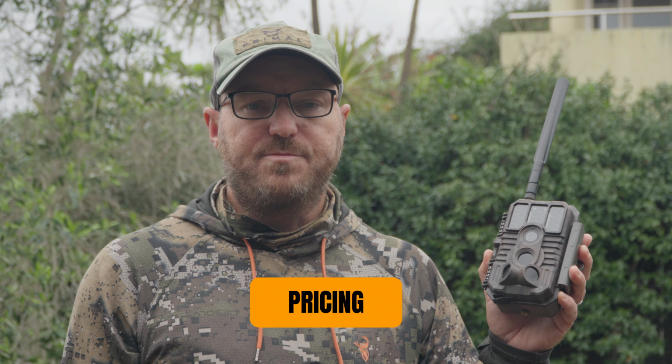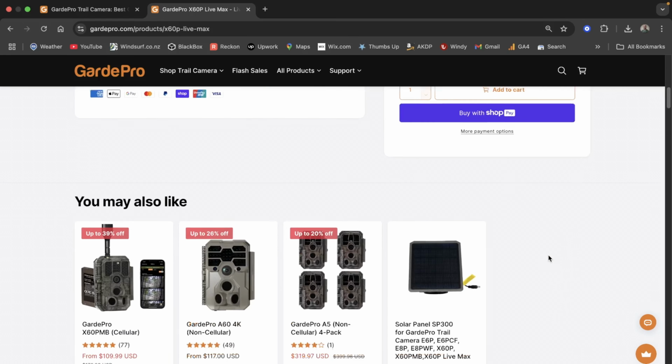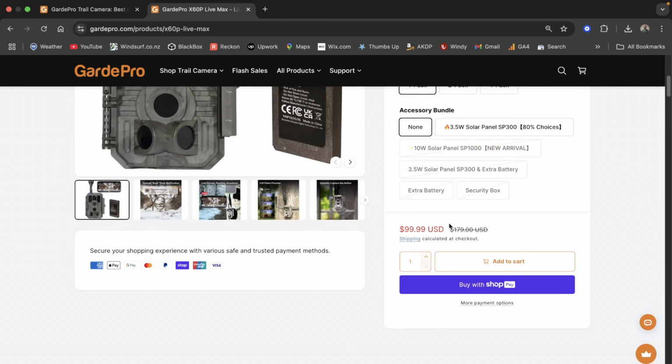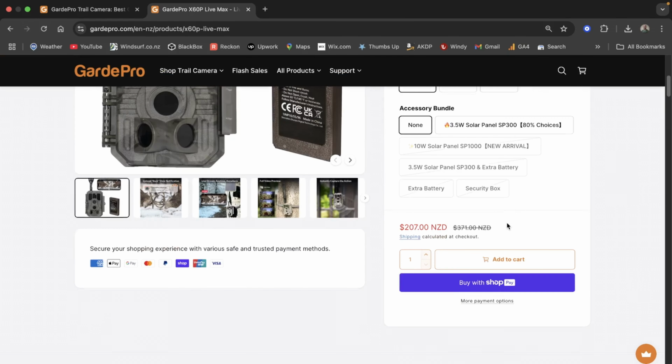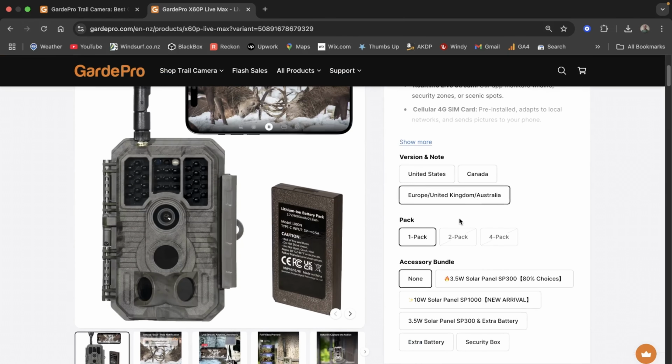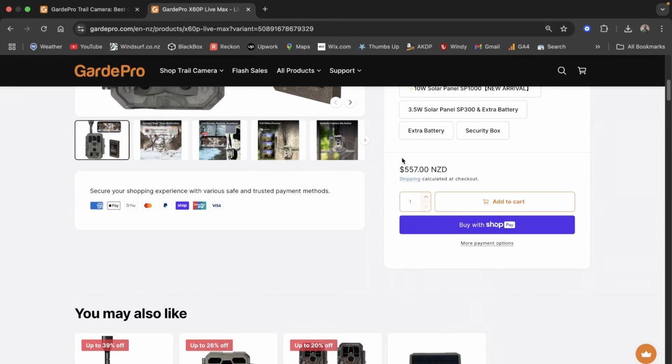These cameras are currently on special in the US and Canada for $99 per unit, and it is a very good deal for what you get. However, the discount does not apply to other regions, so that makes the camera considerably more expensive in New Zealand and Australia, with 569 New Zealand dollars plus shipping.